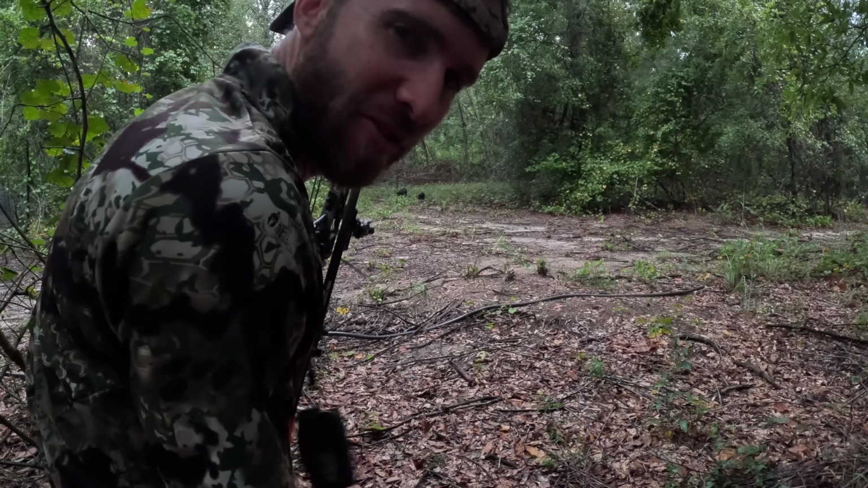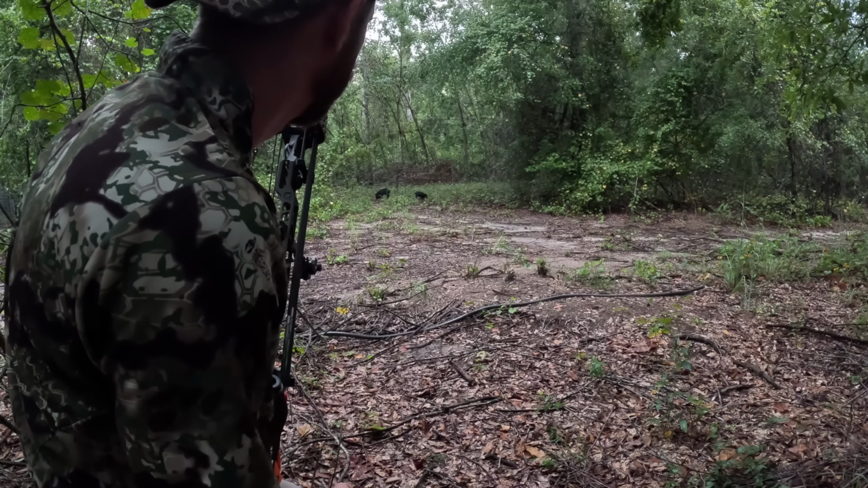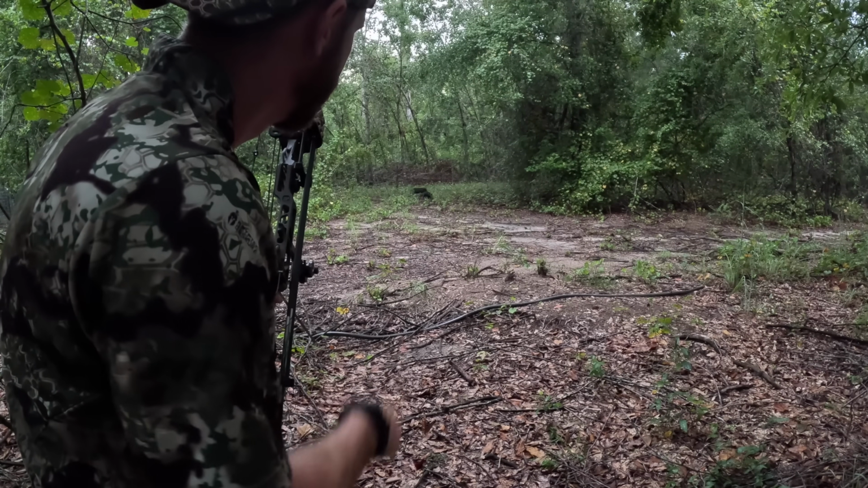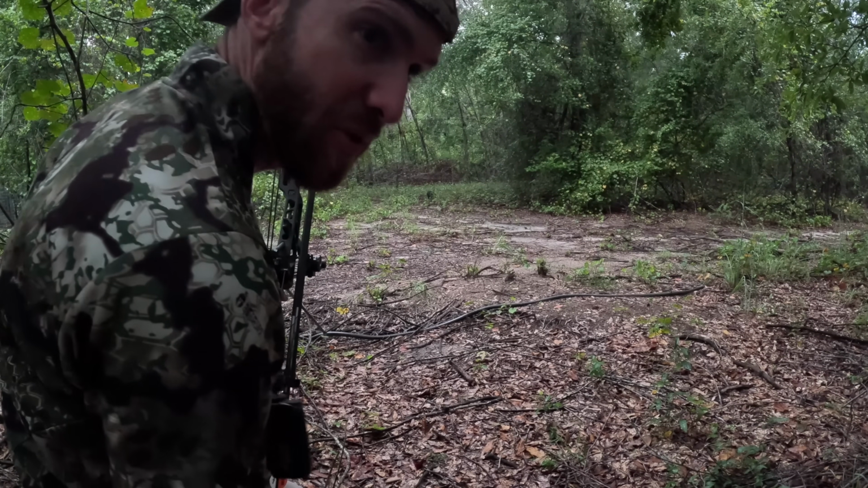Dang, I was just about to draw back and shoot that one bigger spotted one. I'm not shooting these little piglets with a bow. There's no point. But just when I thought it was done, I was on the way out. Spotted these guys through the woods. Made a stalk in here, 20 yards. And they took off about a second too soon.